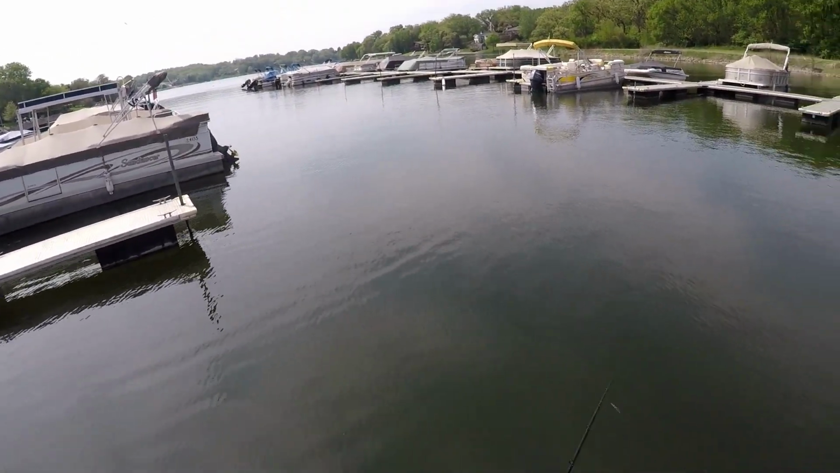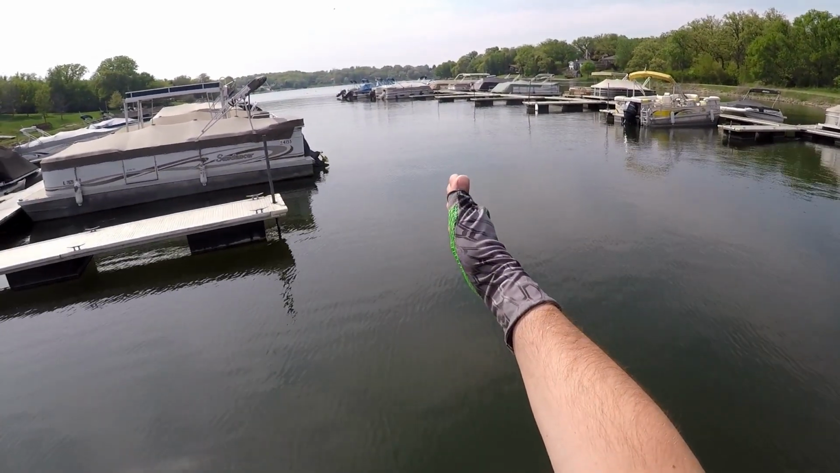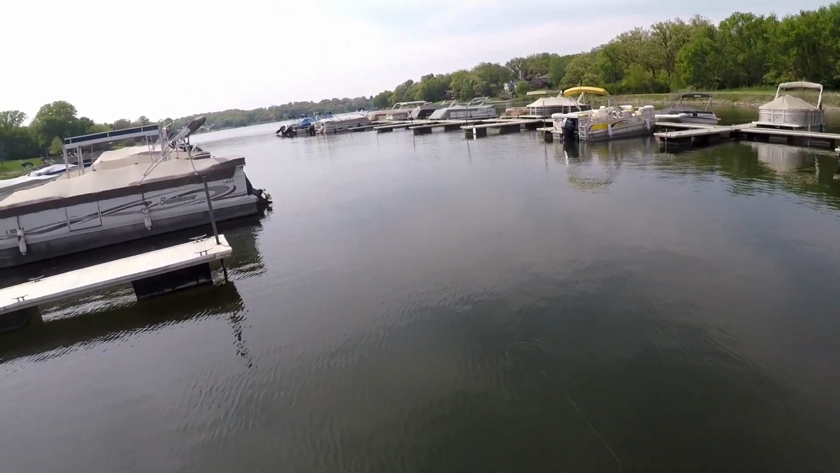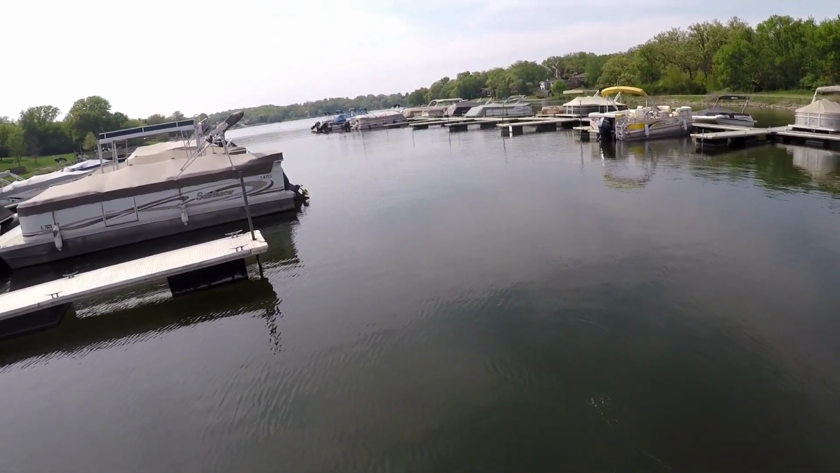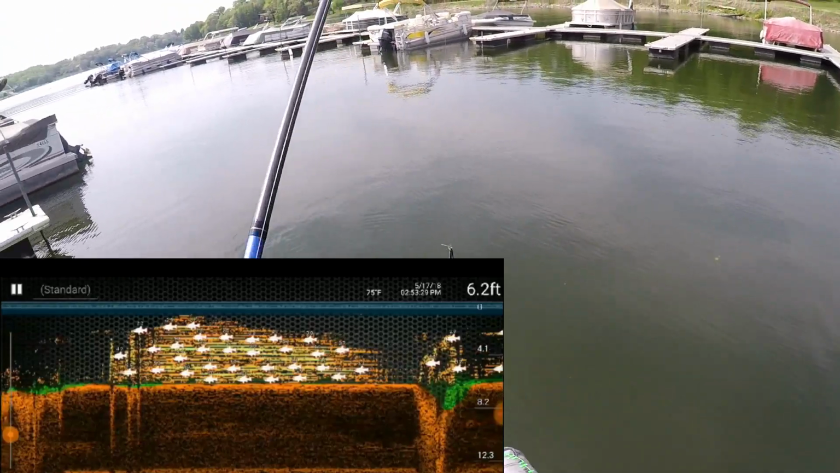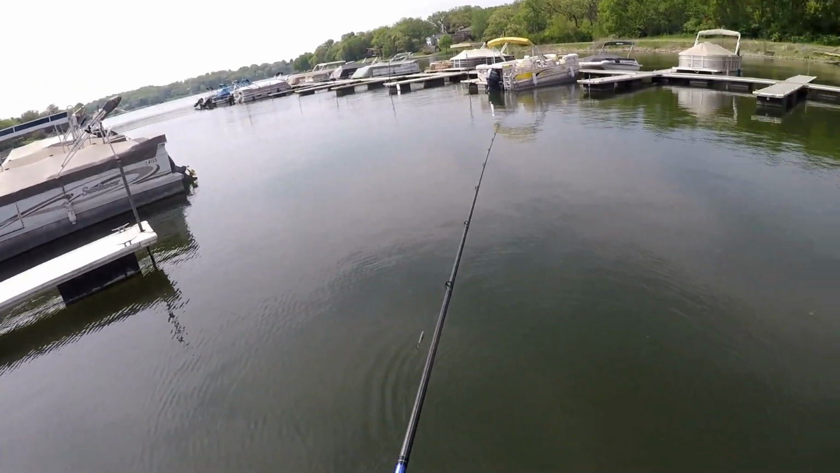Right where he should have been too. Like I was saying, there's this grassland that runs maybe 15 out from this pontoon, and I picked it up on the Deeper. It was hanging out, and they're all lined up in this grassland and around all these little bait fish. You guys will see it in the video.